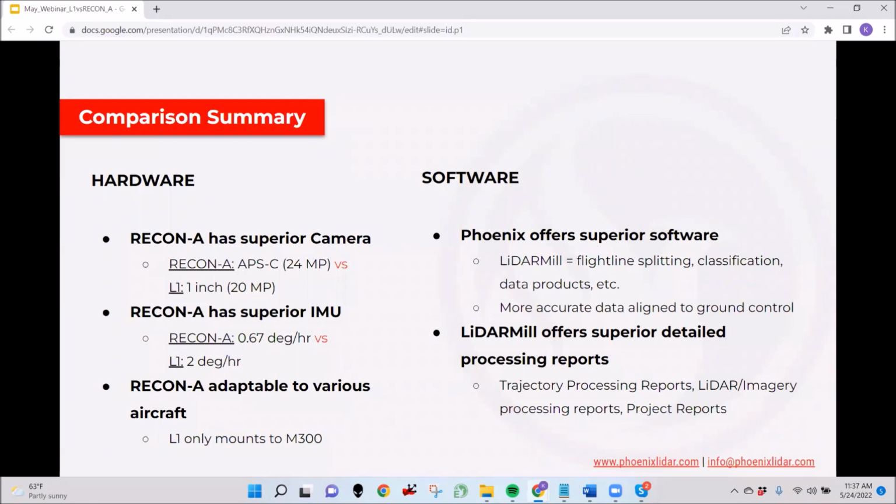So that's trajectory processing reports, LiDAR and imagery processing reports, and project reports. And at this time, I'd like to announce that we are doing a promo for our RECON-A package, our RECON-A solution. If you purchase a RECON-A system before June 30th, so you have all next month, we will actually include a free 1-year subscription to LiDARMill. So that will definitely bring the cost down.